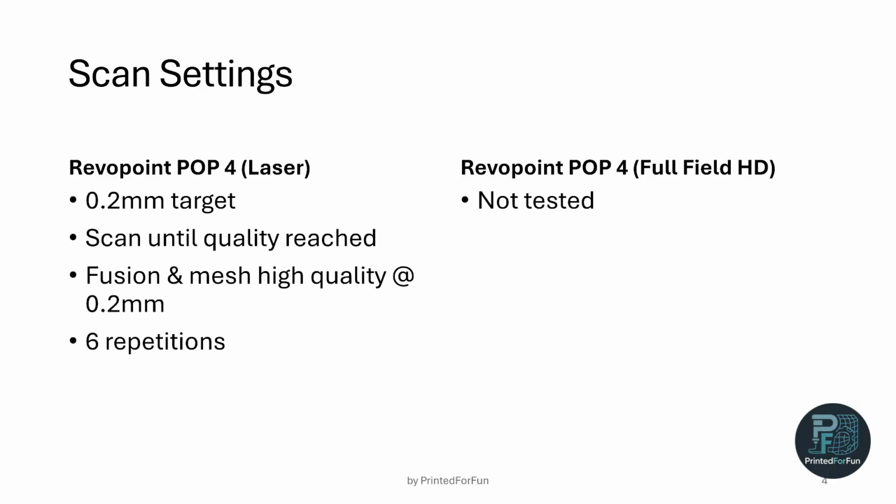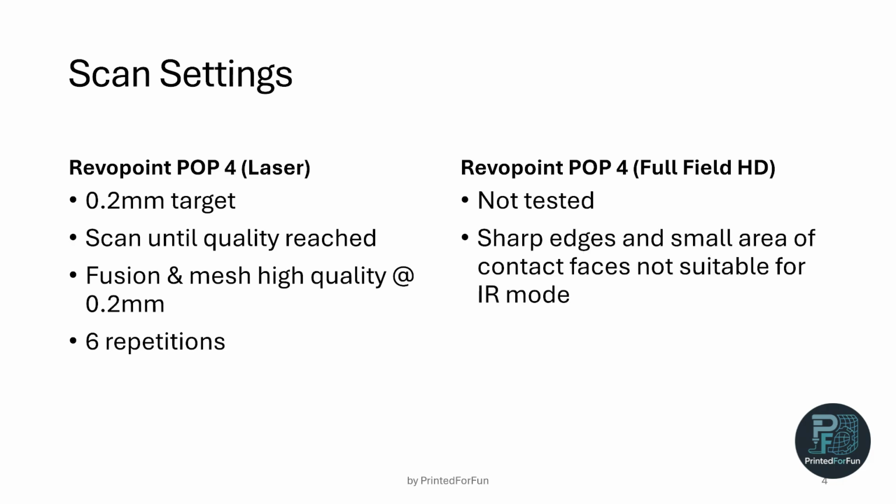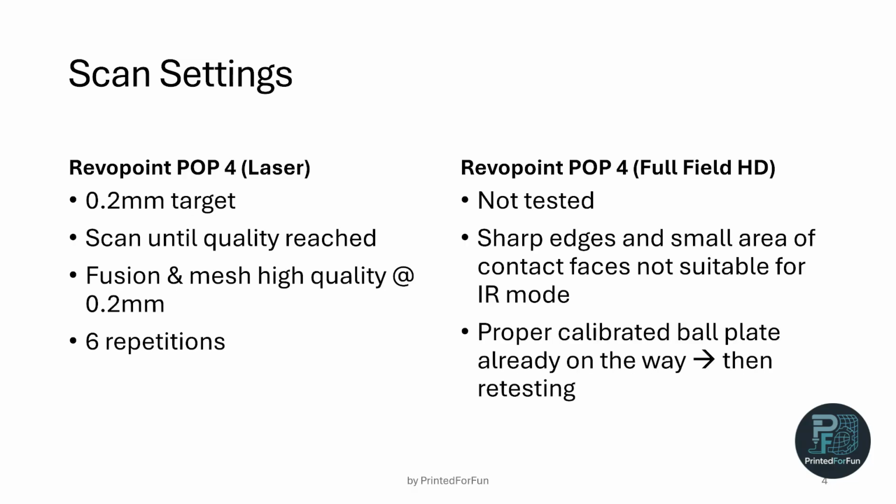I didn't yet test the full HD mode simply because the sharp edges and small area of the contact faces of the micrometer are not suitable for IR mode scanning. For this, the ball plate will be the better subject for testing. So yeah, it's on the way.